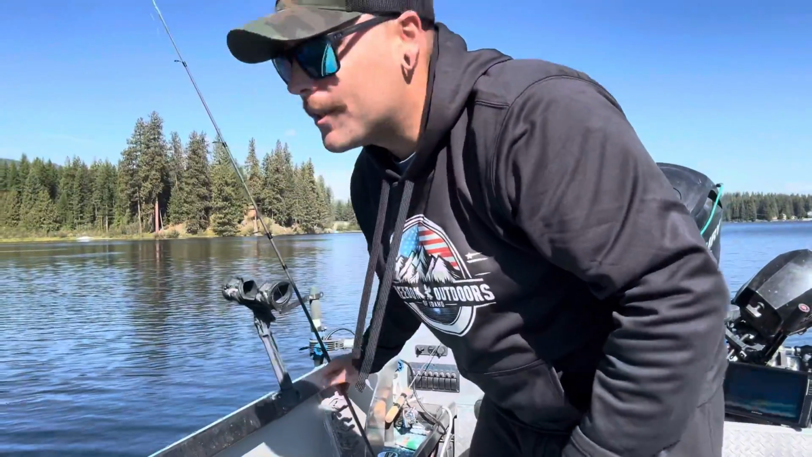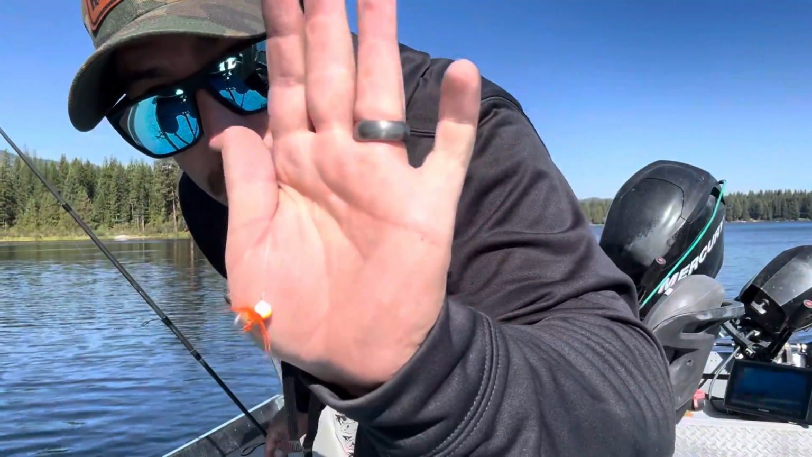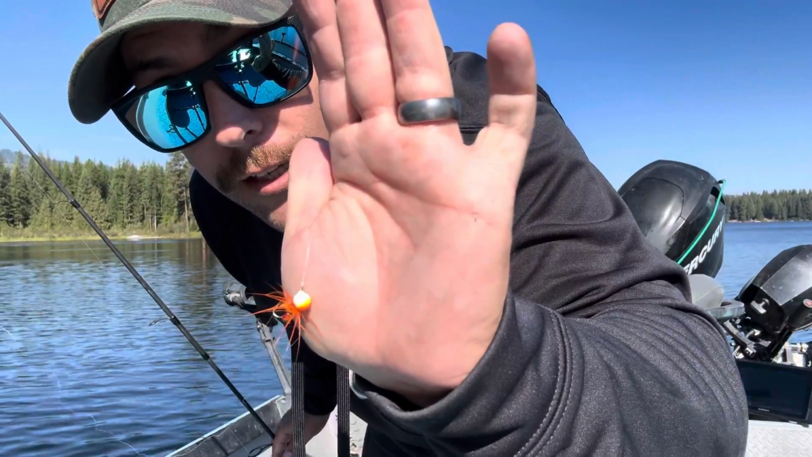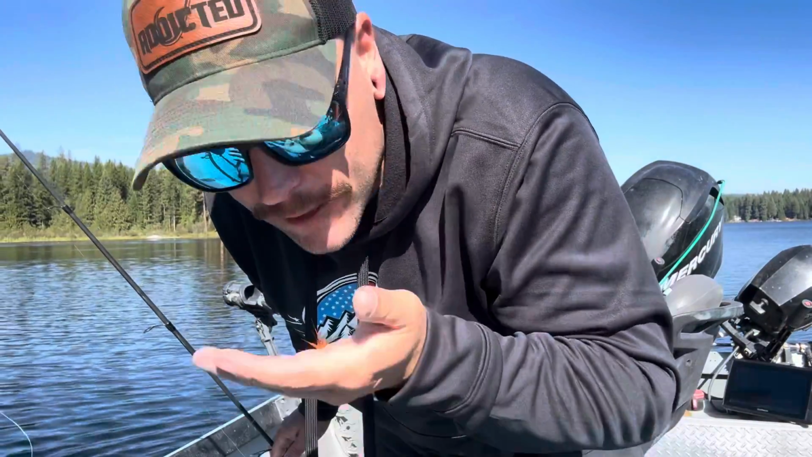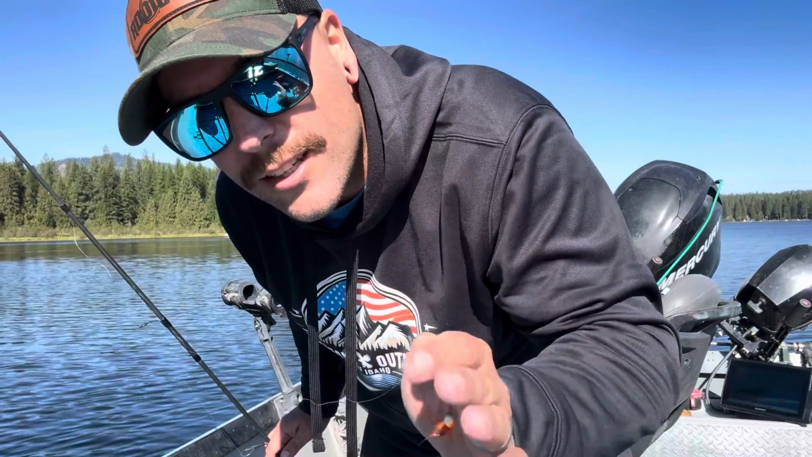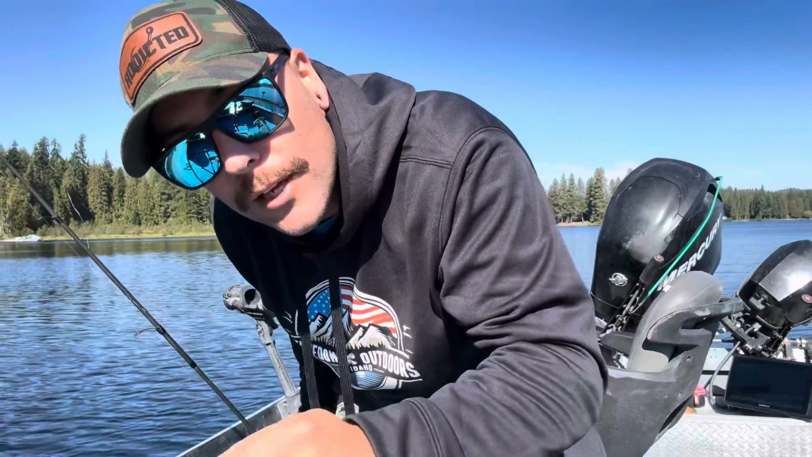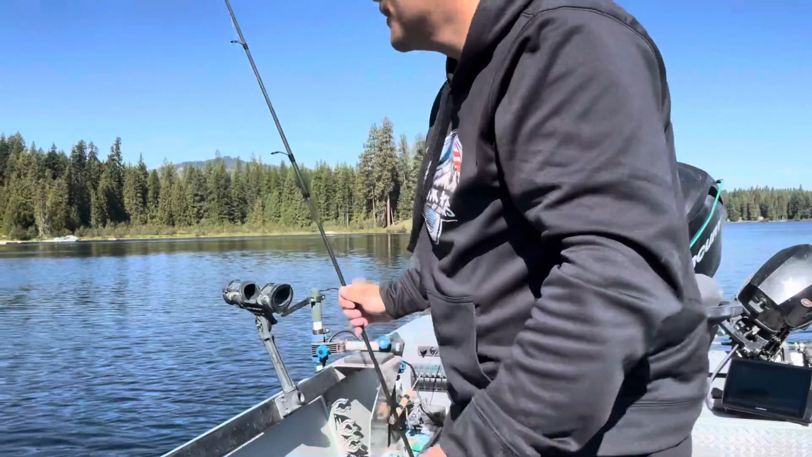So I ended up switching up my baits again. I got just a tiny little tungsten fly. I put a little bit of garlic crawfish scent on it, so it stinks, but yeah, that tiny little fly, just letting it drop all the way down, and boom, got another one.